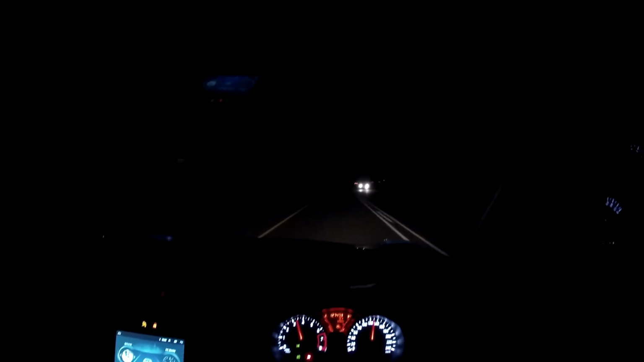Let's just be clear, I'm not trying to convince you that this is the fastest thing on 4 wheels. I'm not trying to convince you that I'm about to go and kill any bigger engined cars out there. What I am trying to tell you is that for what it is, this car is actually extremely fun. I promise you.